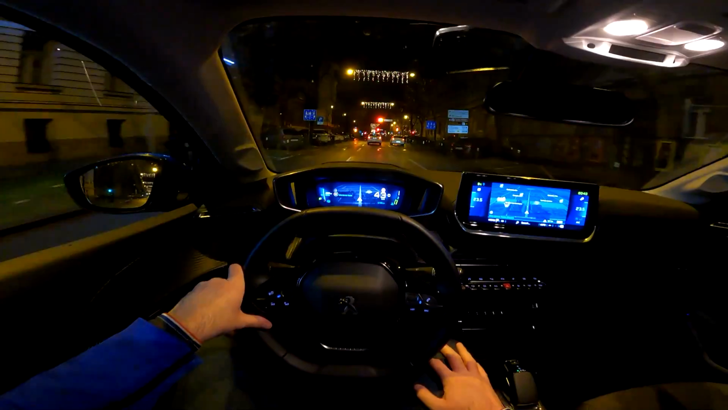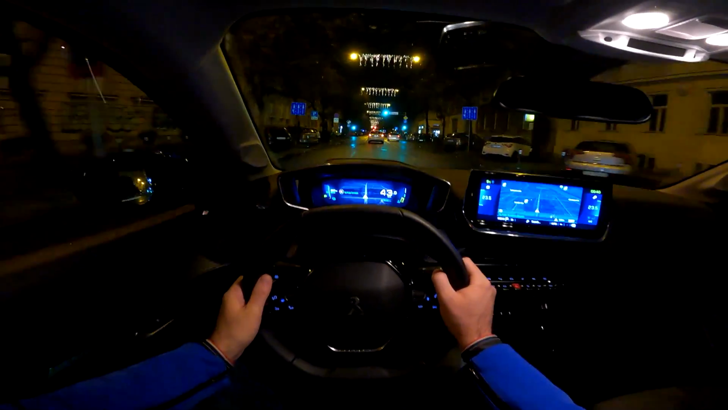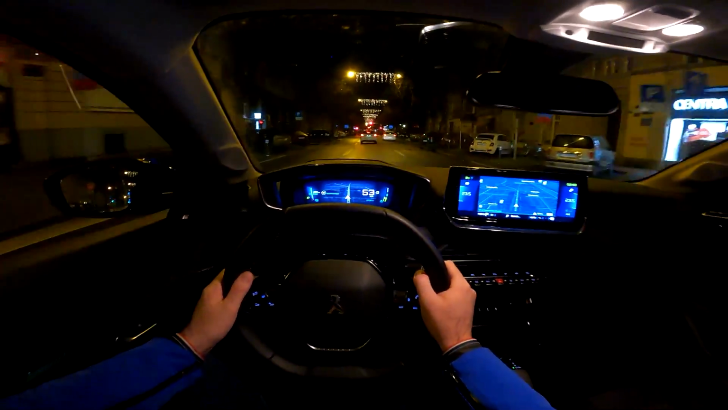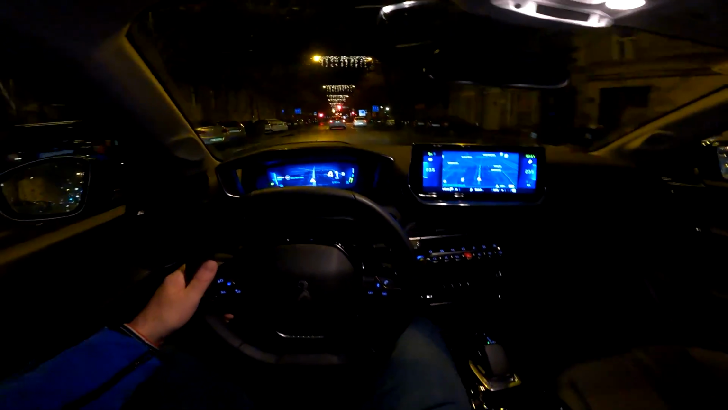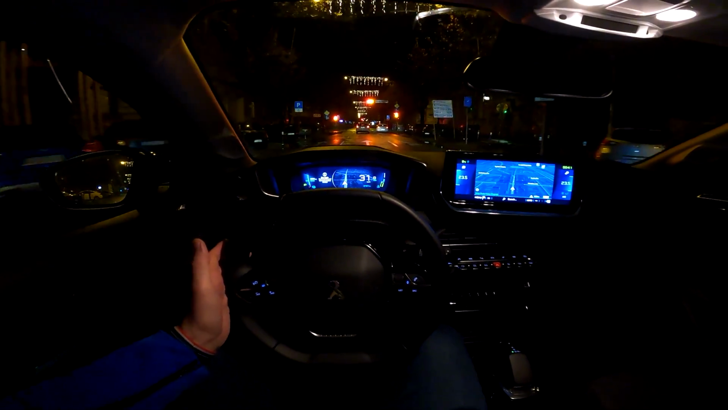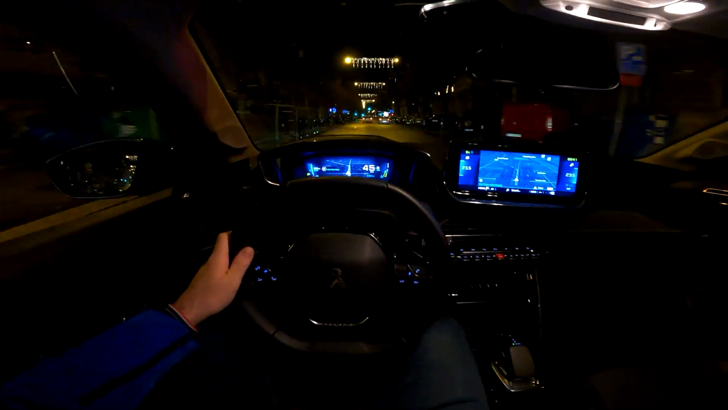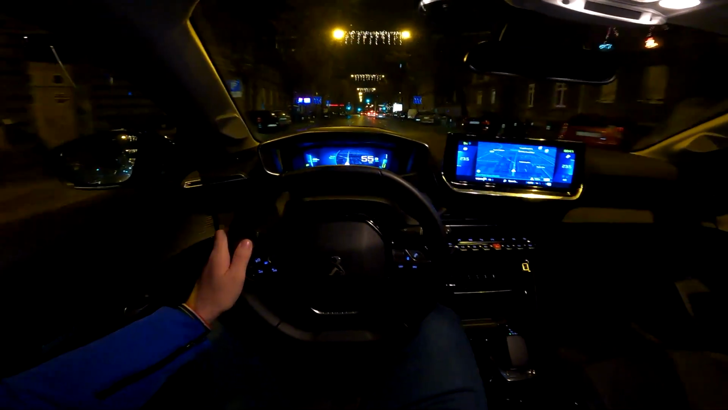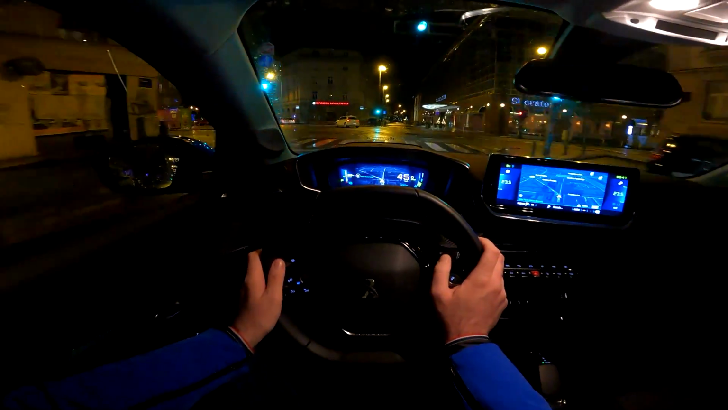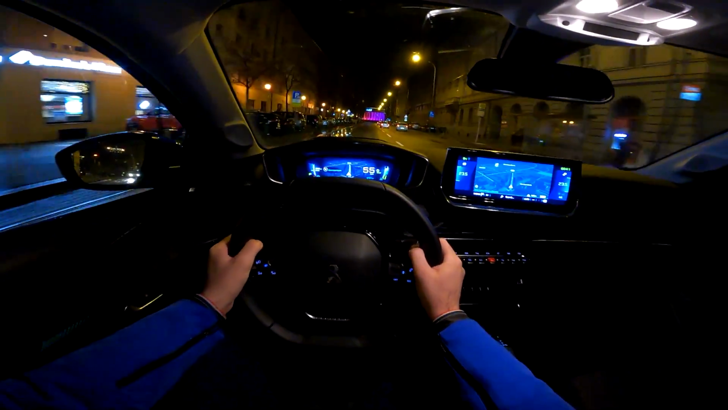And the car is actually very potent. So you have the immediate power when you put the throttle, and you also have various driving modes which you change by pressing this button. So if you go for the eco mode, you basically don't have all the power available. This is of course mode to save energy, but if you put it to sport mode, then you have all the power available, and this is the mode for maximum power, of course, and maximum acceleration.